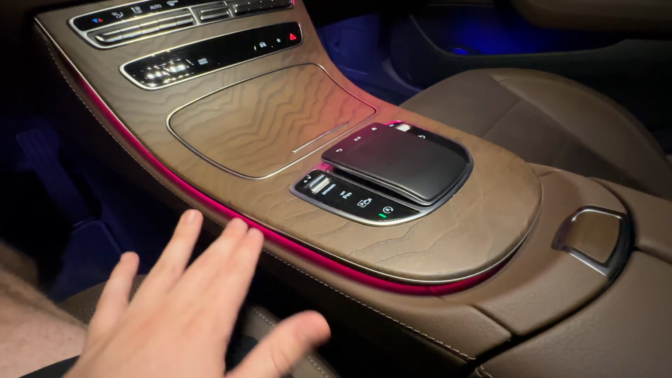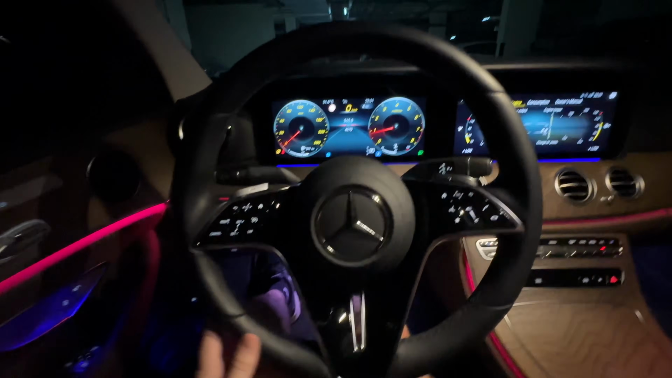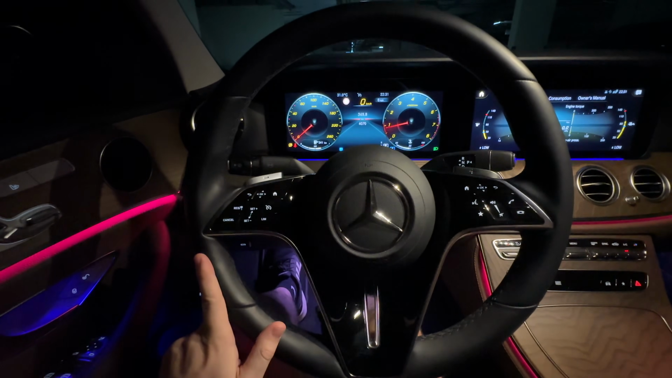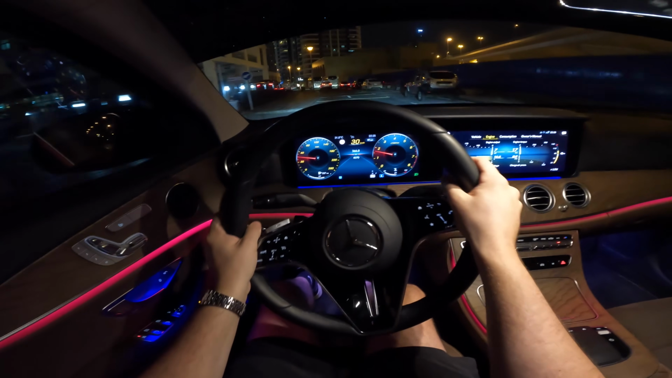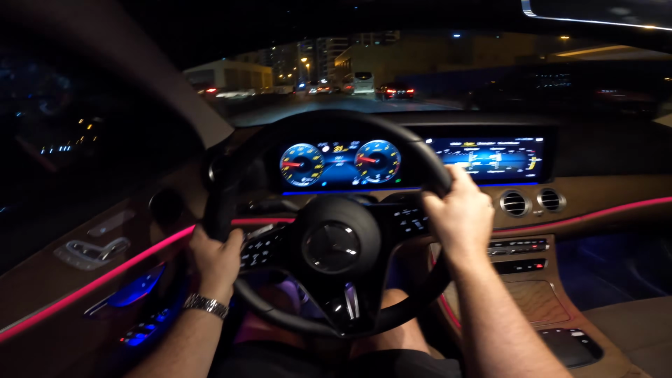We've even got ambient lighting here in the center console and up onto the dash. All right, guys, I think it's time to take it out on the road and show you what it's like to drive. All right, guys, behind the wheel of the E200 now, driving around in the gorgeous Dubai Marina.